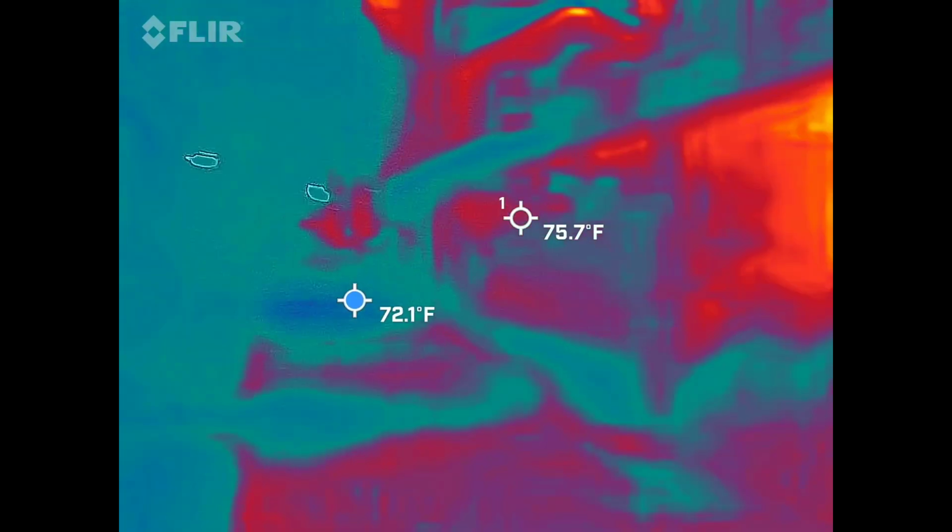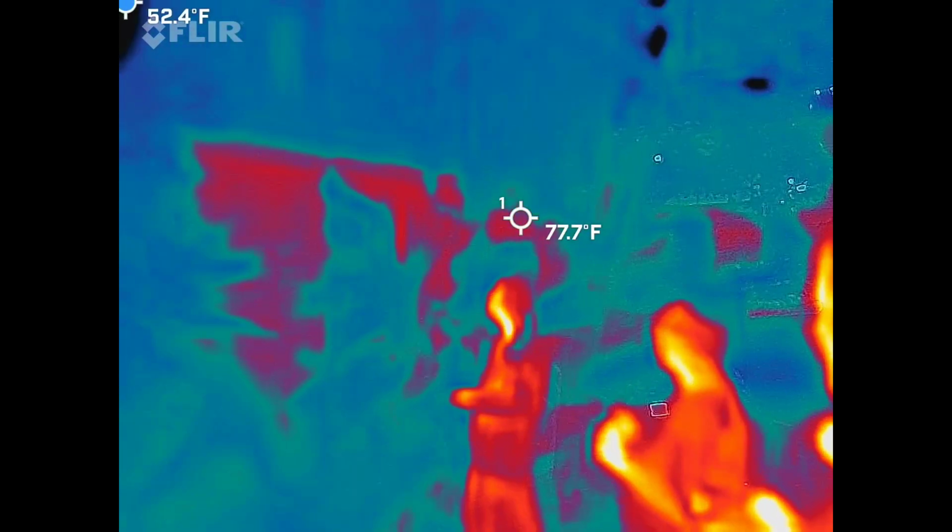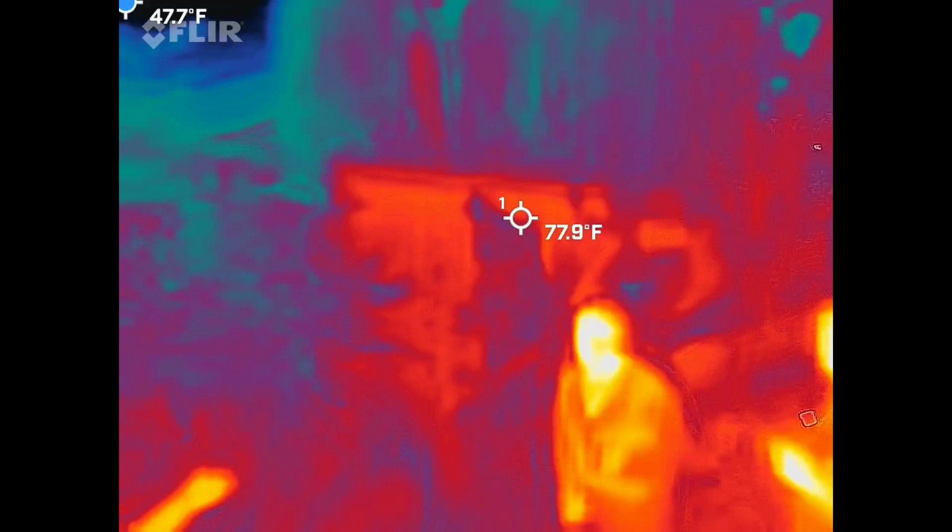Right. See that thing? Yes, we're talking about the same thing, right? Yeah, right here. It was like a... Yeah. And what's weird is the whistling there. There shouldn't be anybody on the other side of this wall because it's locked up.